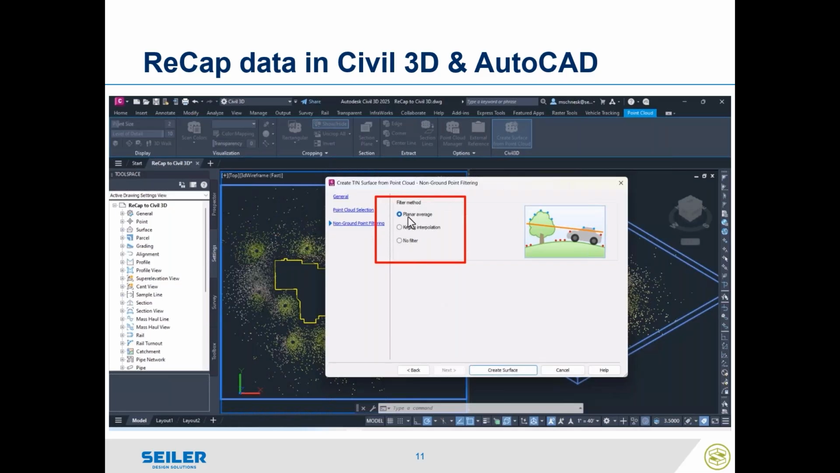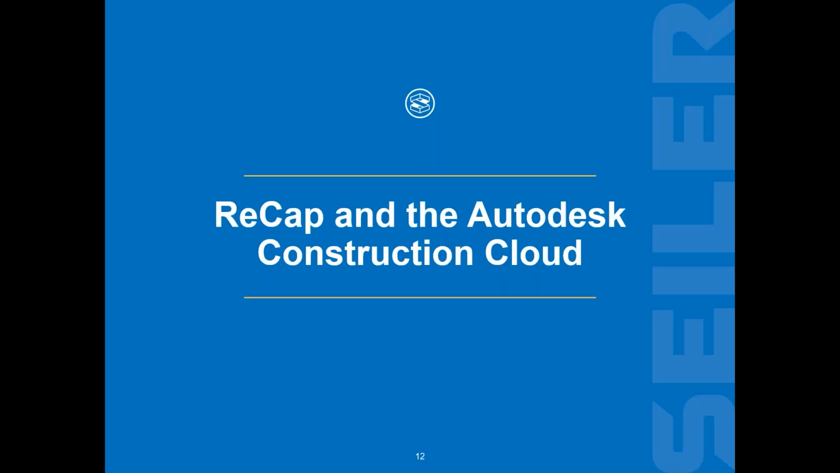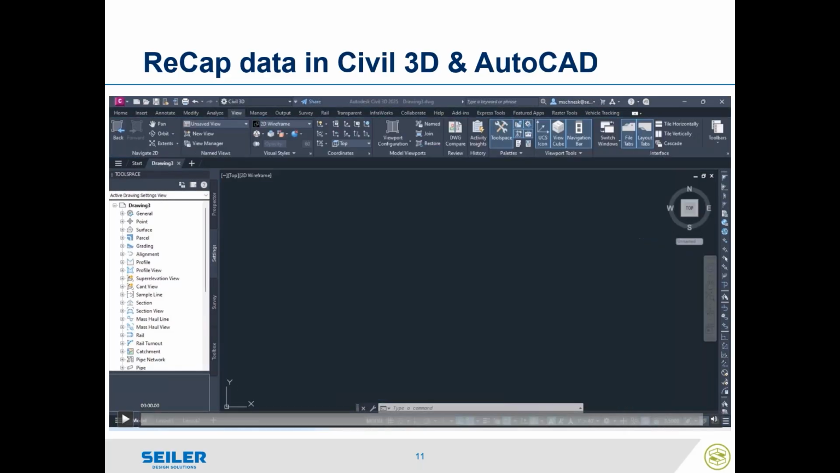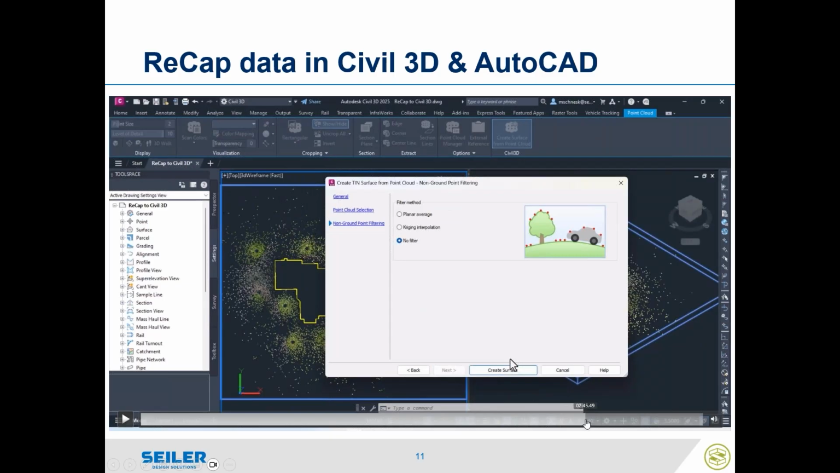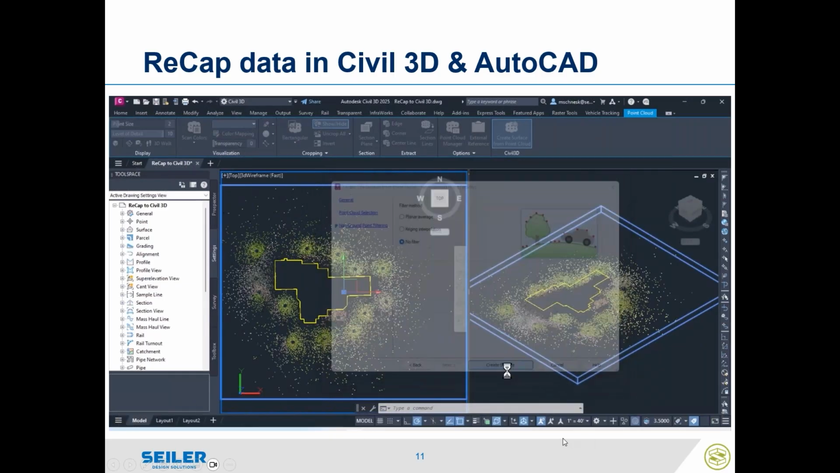But because we used ReCap Pro to classify our ground or decimate those points, we're just going to go ahead and use the standard classification. Let's go ahead and play on that.